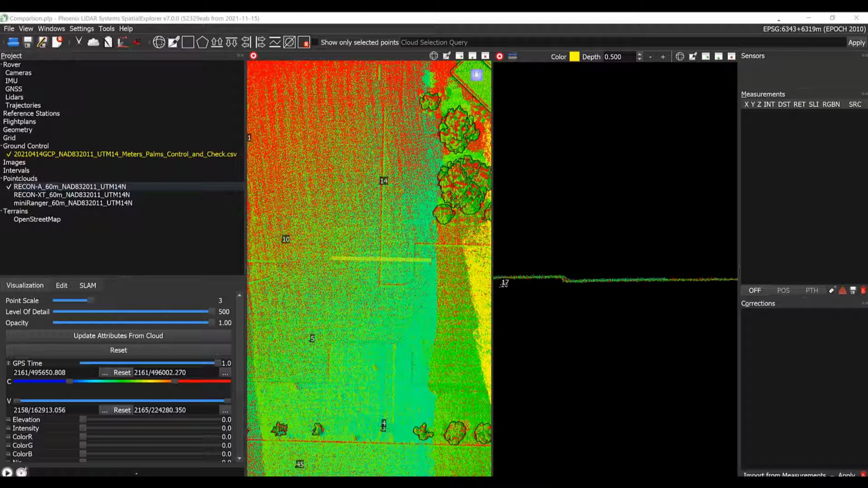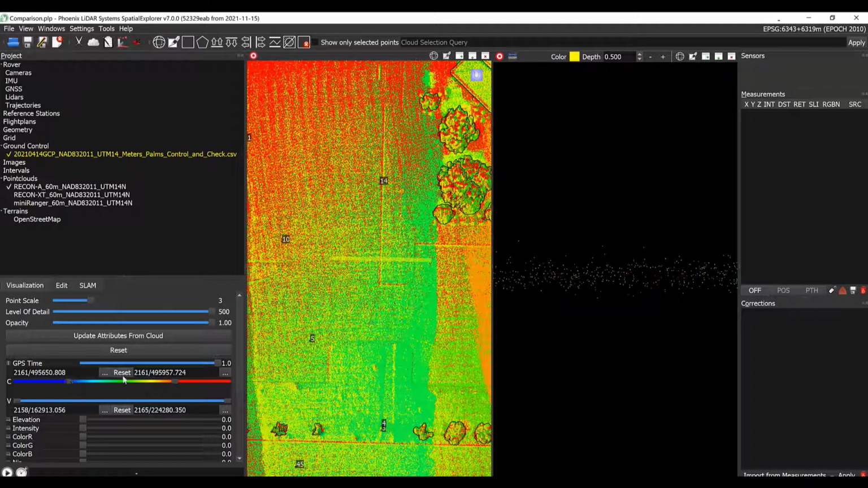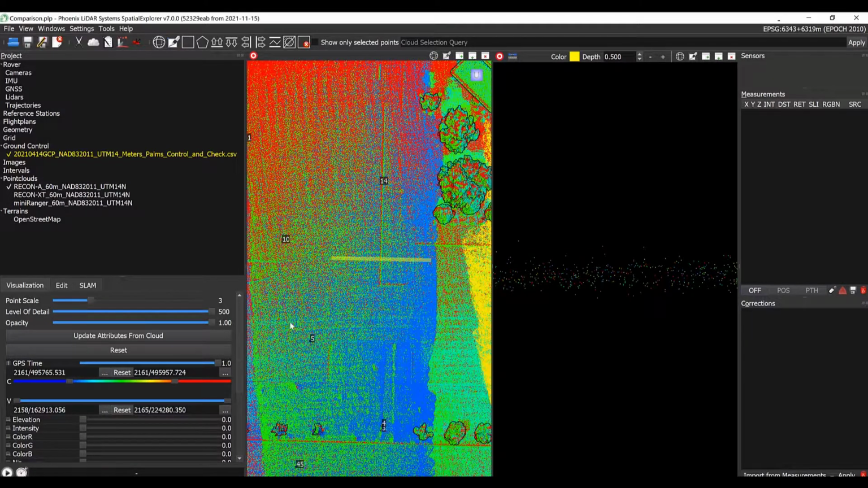When we're checking on precision visually, it's extremely important that we're looking at hard surfaces and that we're only really focusing on points from single flight lines. It's also important to make sure that the targets you're looking at aren't extremely low or high reflectivity at the laser's wavelength. So if we look at this sidewalk, we can see there are a few flight lines here. Let me adjust this GPS time so we get a little bit better differentiation amongst the different flight lines.